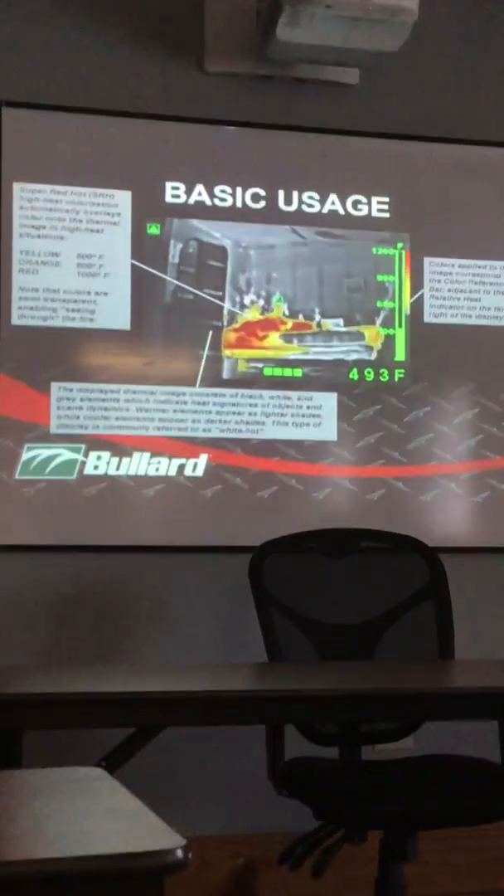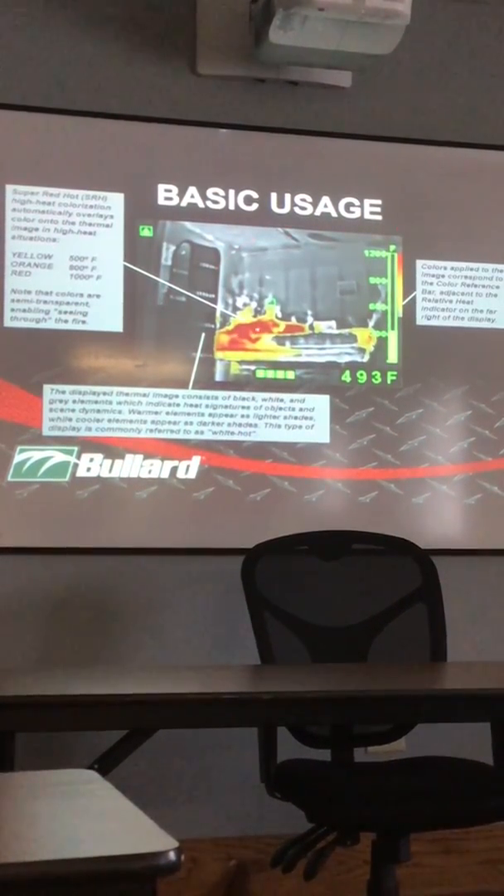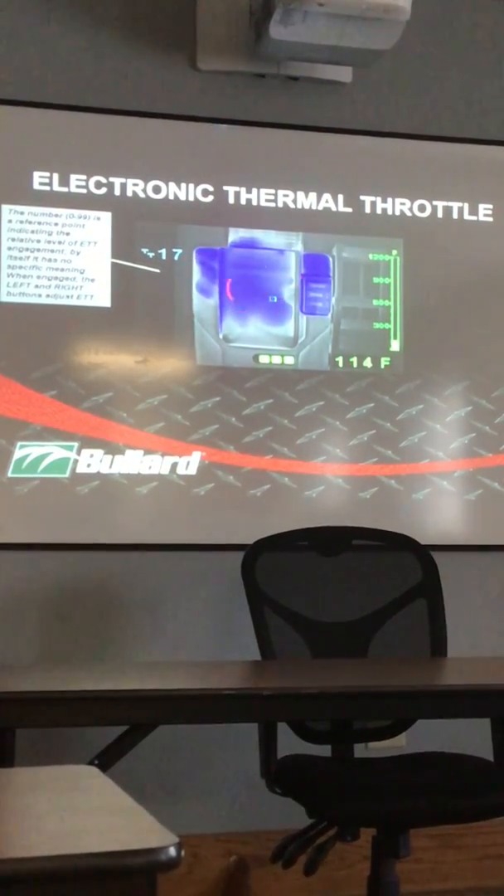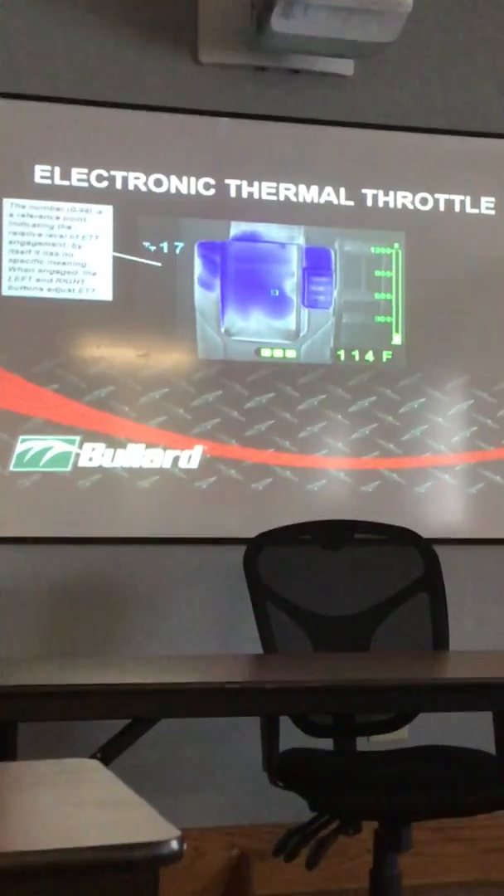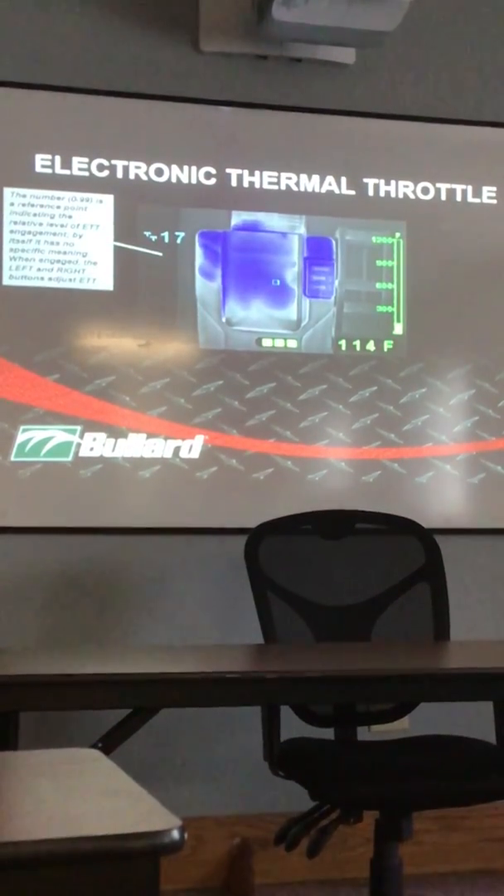So this is your basic use, that's what it looks like. Here's your colorization, exactly what your screen will look like. And then this is your thermal throttle. When you're in thermal throttle, this is what it will look like. Your blue colorization, your TT, the number that doesn't mean anything that's on there, and then the color bar is gone. So the color bar is there in normal mode, color bar is gone in thermal throttle mode. That's how you know you're in that.